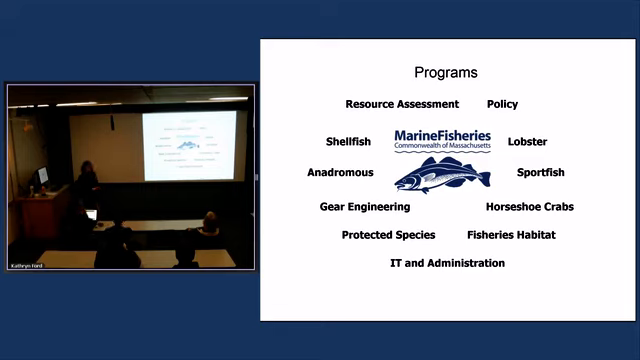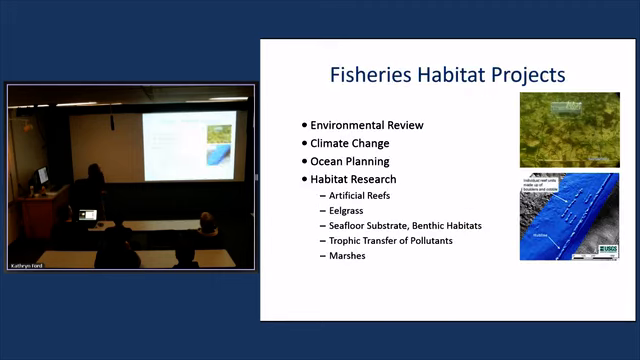We have a gear engineering program. They actually design fishing gear that's either focused on reducing bycatch or focused on reducing habitat impacts. We have a protected species program that looks at whales and turtles, mostly with their interactions between lobster gear, horseshoe crabs, and then I'm in fisheries habitat, which is the best one of all. Most of what we do is environmental review, so we look at the impacts of things like pipelines and bridges and wind farms and that sort of thing. And then we, of course, have IT and administration. So environmental review is probably 50 to 70% of what my group does.